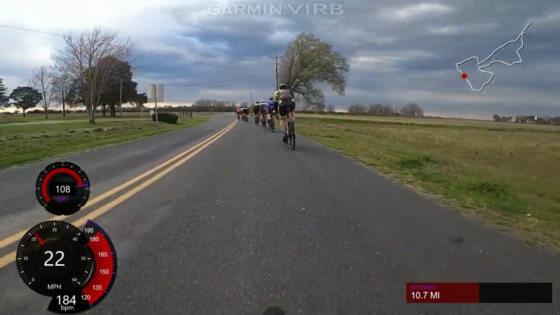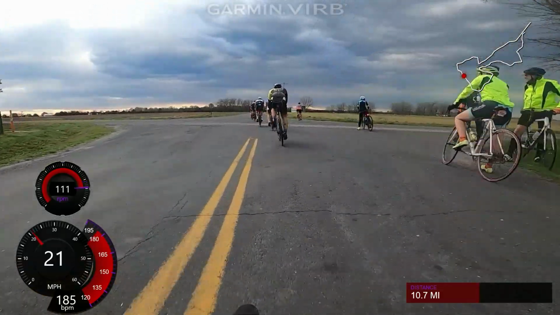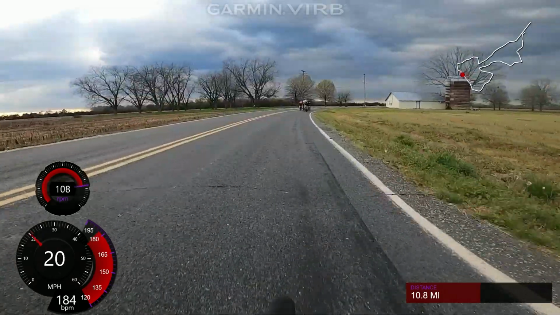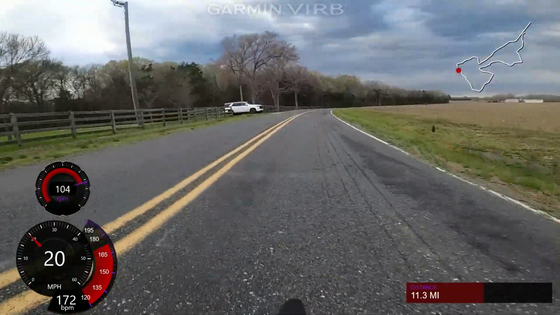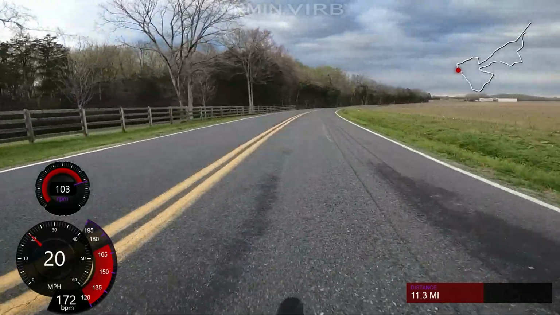It's really difficult for me to sit trying to close gaps, those little tiny gaps that open and close and open and close over and over. And I'm just telling myself, come on, Nate, get back up there. But I ended up getting dropped, and now I'm just sitting solo.